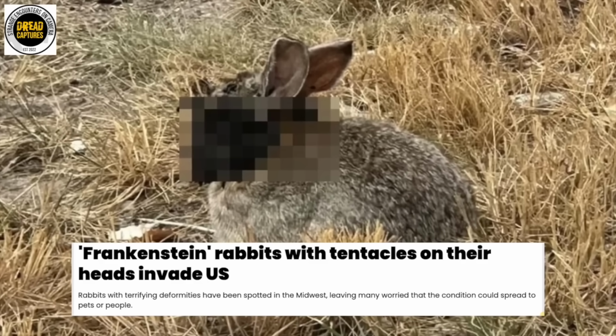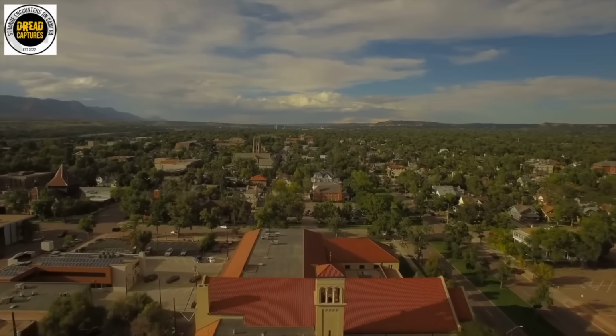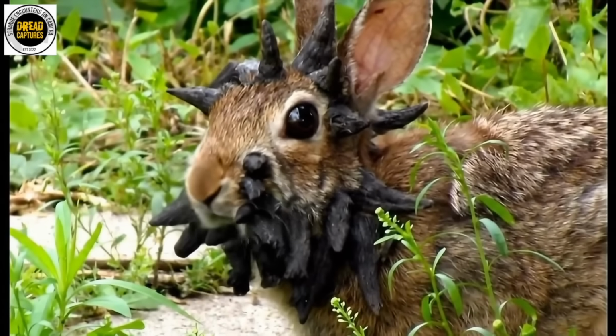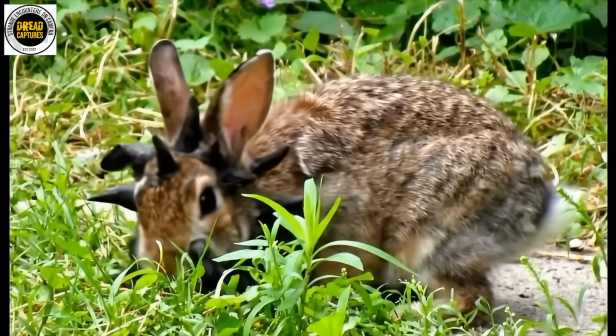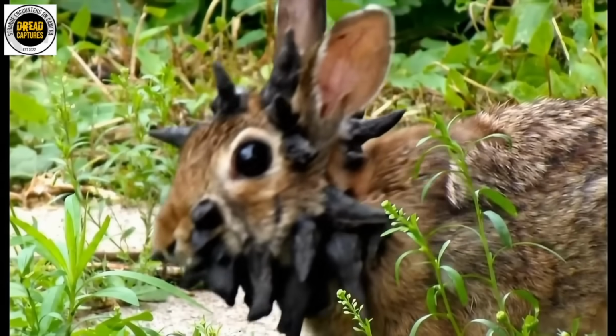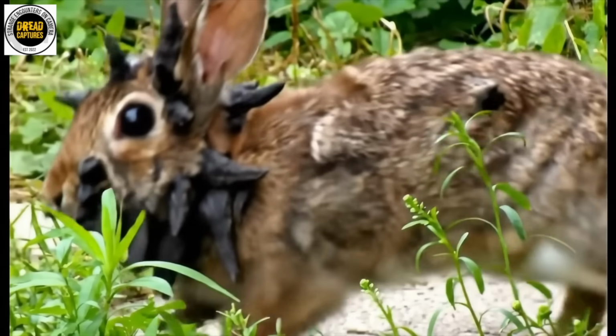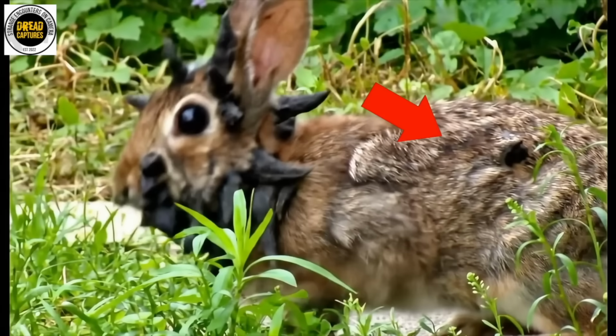Rabbits twisted with horn-like growths jutting from their faces. In the quiet streets of Fort Collins, Colorado, residents are spotting something that looks like it stepped out of a nightmare. At first glance, they look like demons in fur. Locals have dubbed them Frankenstein bunnies, zombie rabbits, and worse. Photos online show the creatures lurking in yards, their grotesque shapes barely resembling the soft, harmless cottontails we expect to see. They look like little monsters.